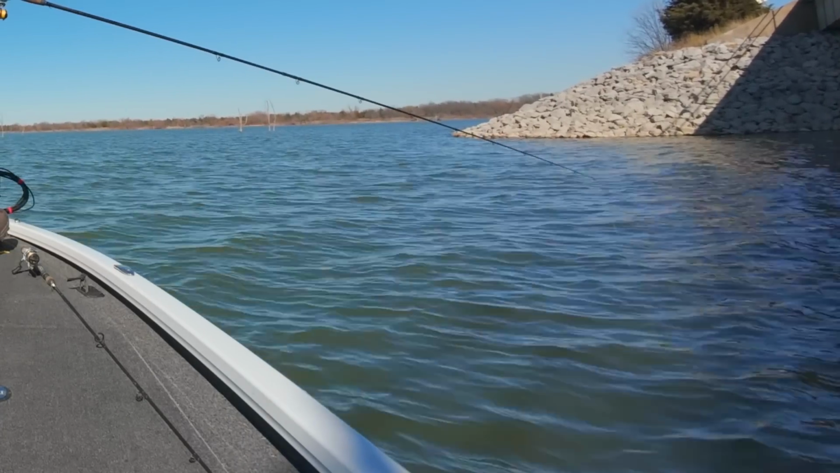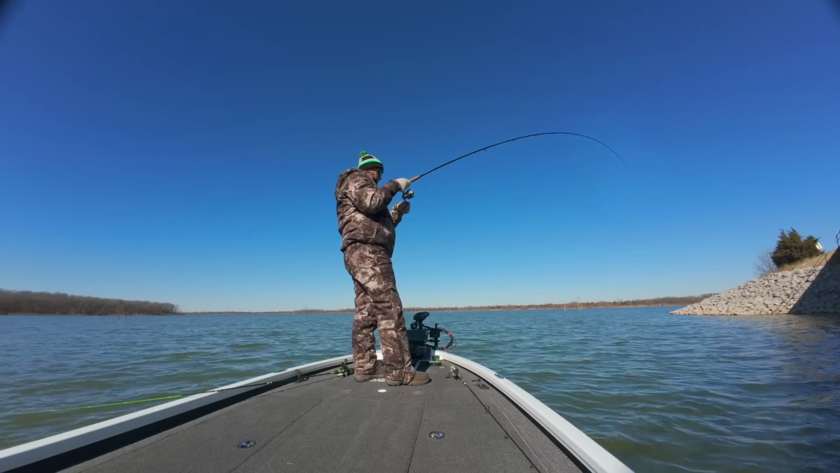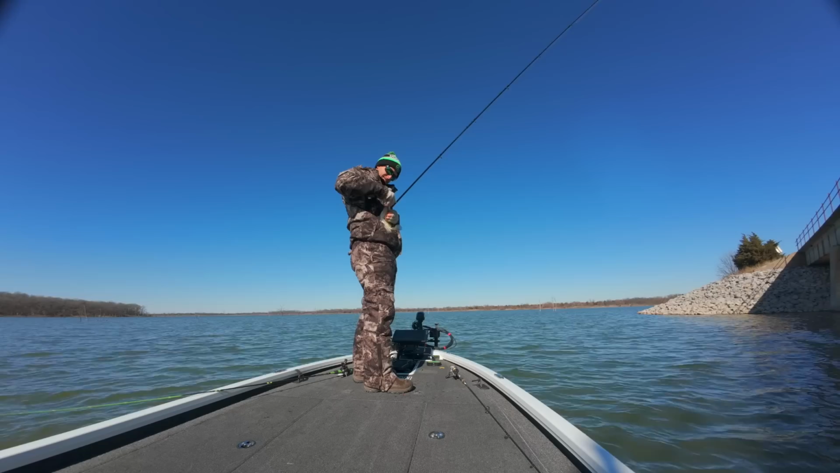My biggest mistake when I first got into crappie fishing was moving the bait too much. And what I found is that less movement usually equals more fish, but especially in the wintertime.